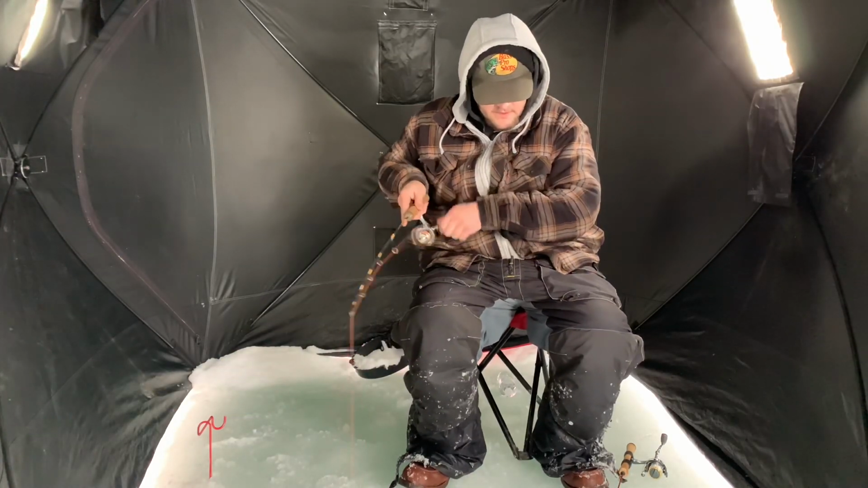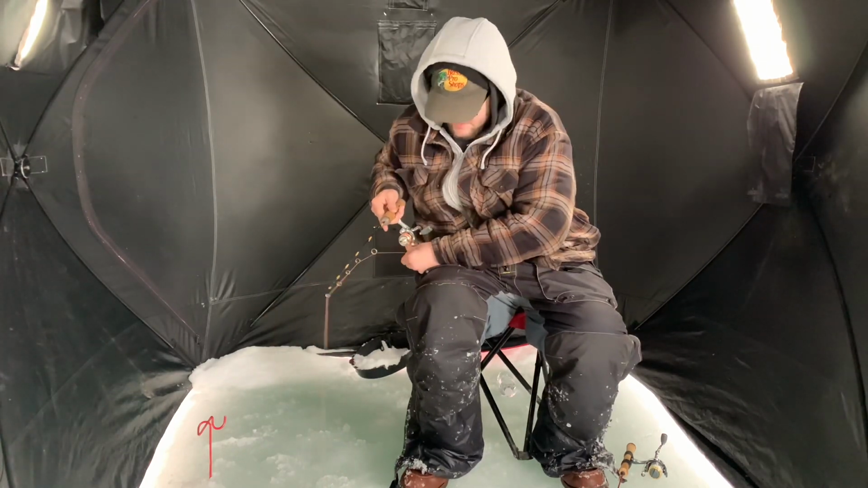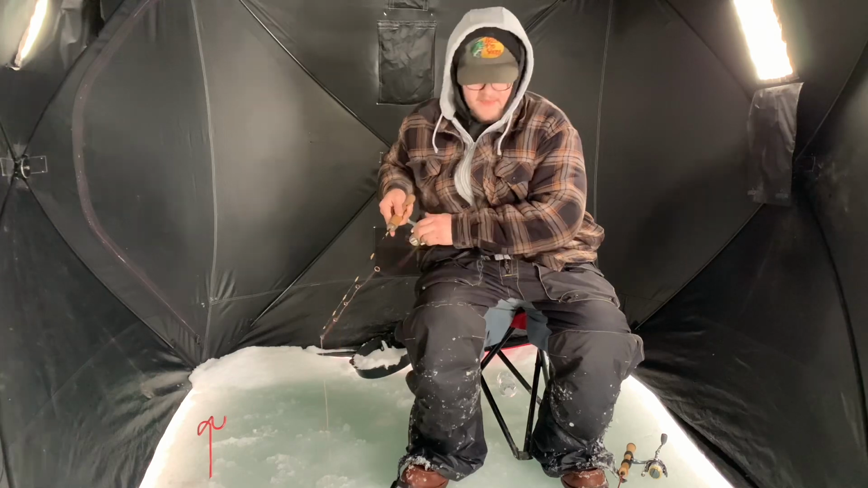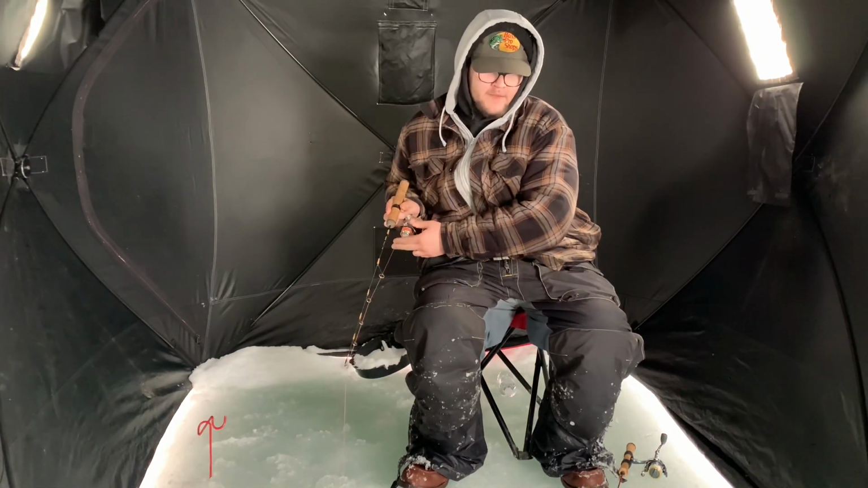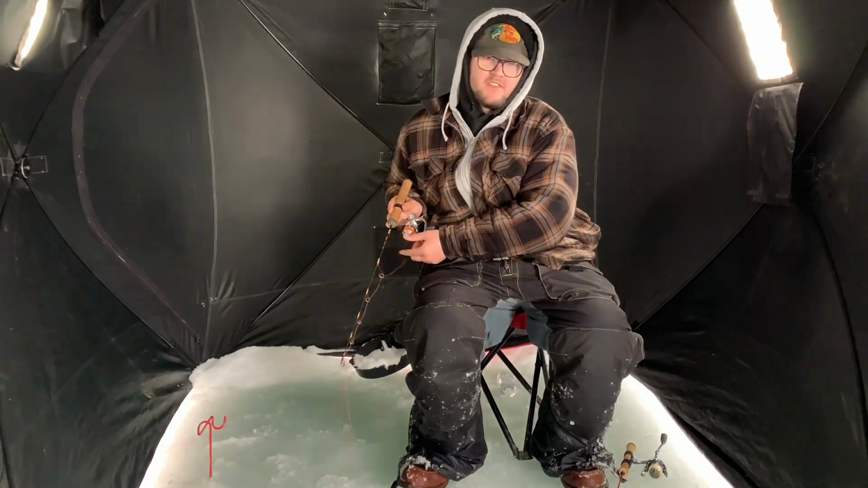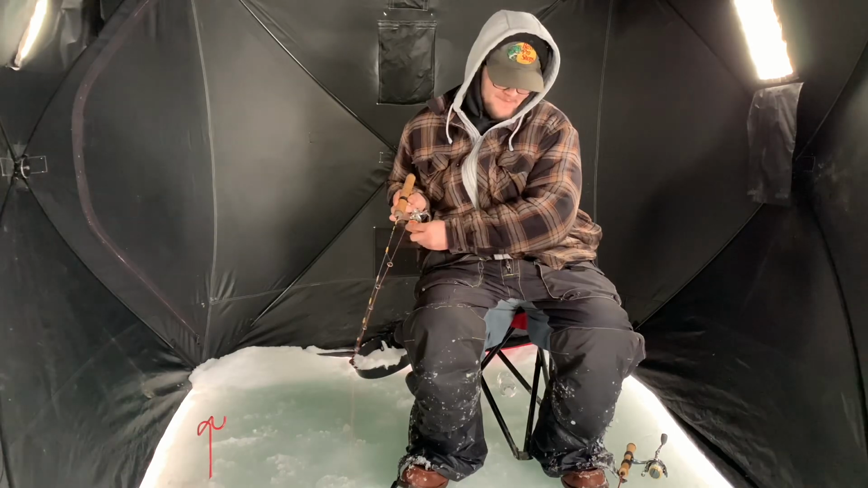I'm going to check this one for bait. Oh, yeah, there's still bait in there. Because I had lost my minnow head on my jigging spoon, and then I baited it up. Then I dropped it down, and then I caught that walleye because I'm the best fisherman in the world. Just be modest. That's what I am.